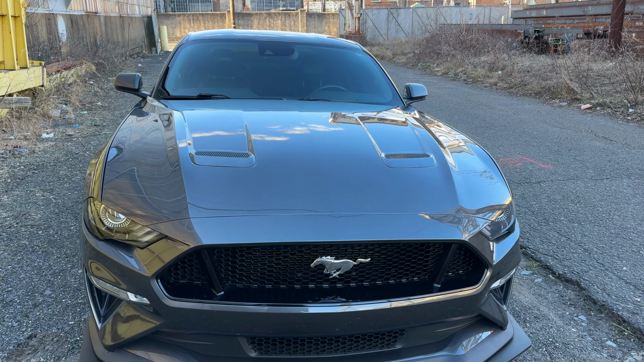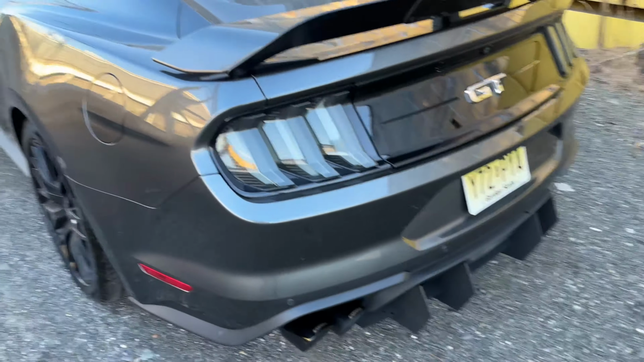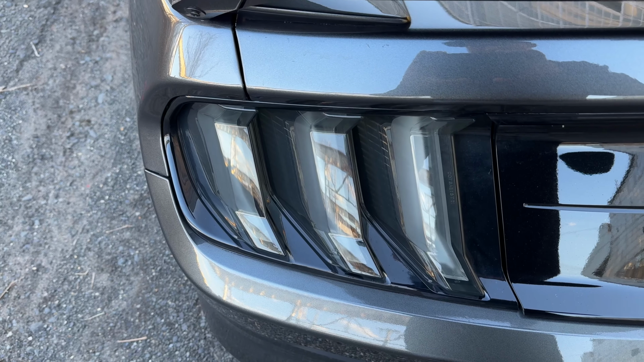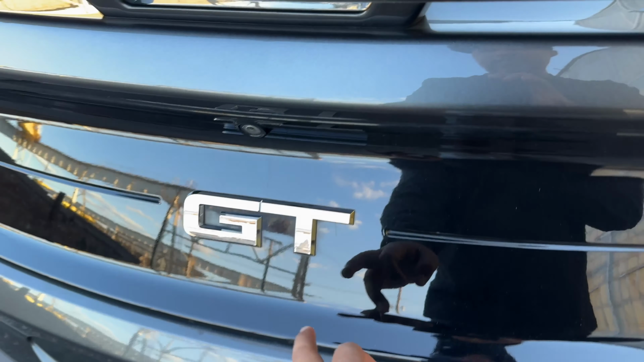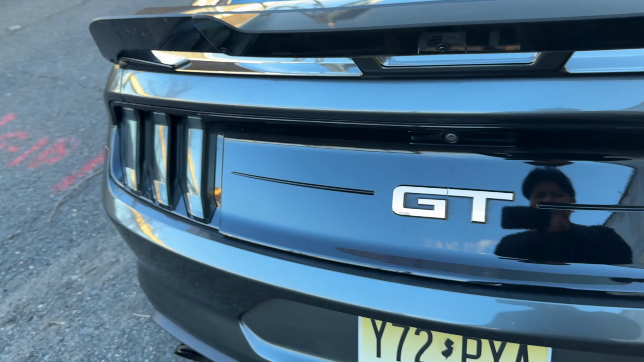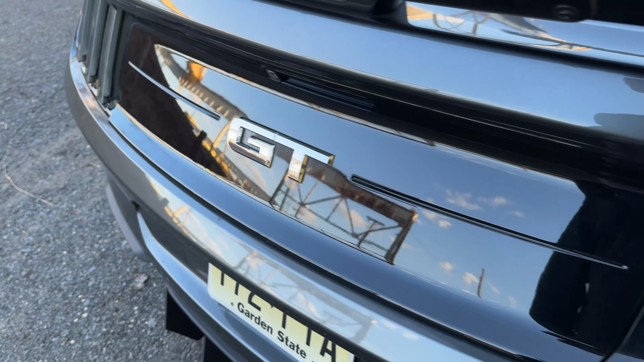And I kind of want to get my calipers painted as well, because those are really dull. They're the same color that comes from factory. I think they're black, but they're really dirty. It's kind of hard to clean them with those type of wheels on them. And then of course we got the Euro style tail lights. I want to get a different deck lid, probably a carbon fiber one, and just eliminate the GT badge. Just eliminate the GT badge in general and just have it all carbon.